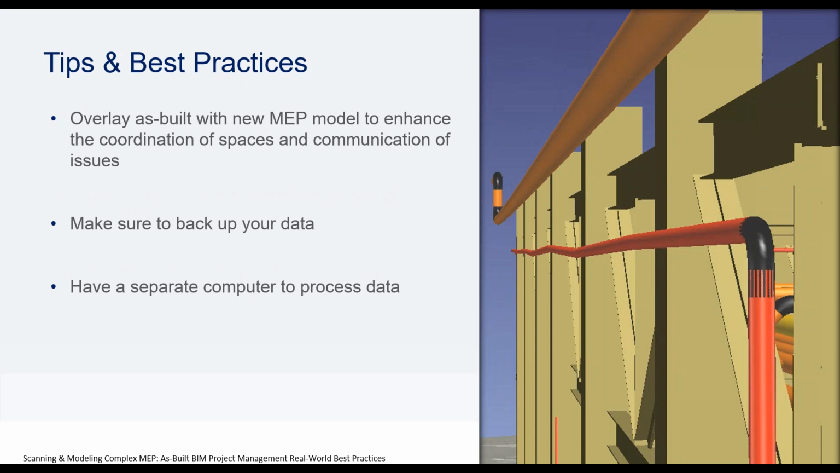And then, for more tips and best practices, we were able to overlay our new MEP model to enhance the coordination of the spaces and the communication issues. So kind of like Bob did, and he was saying, you get to bring in the point cloud to show the real world conditions with your model. And so I strongly suggest that you do that. I think that's the whole reason why we use the Edgewise software to begin with, is to make sure that we can bring the point cloud and add our CAD MEP software, piping, HVAC duct, the conduit that we had, and let our clients see what it would look like in the exact real world conditions that they have downstairs. Make sure to back up your data.